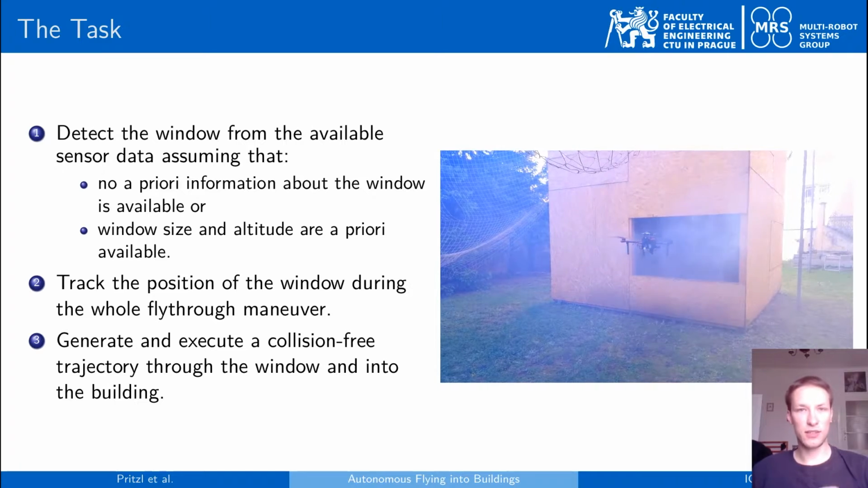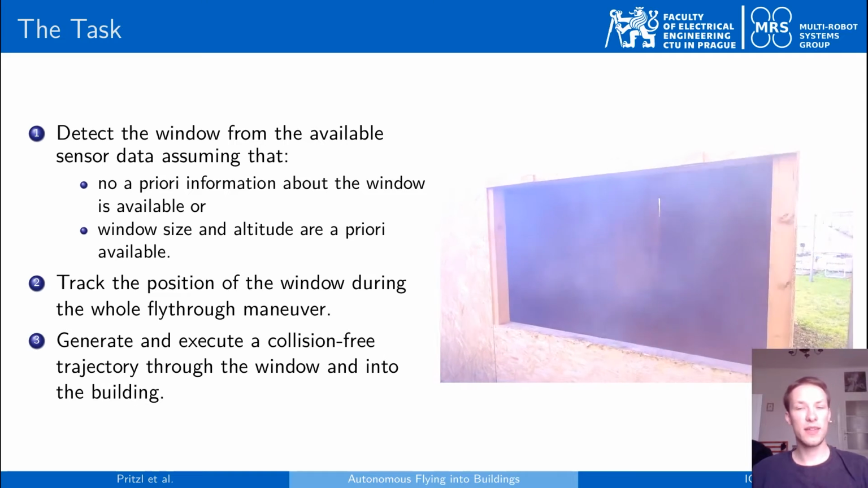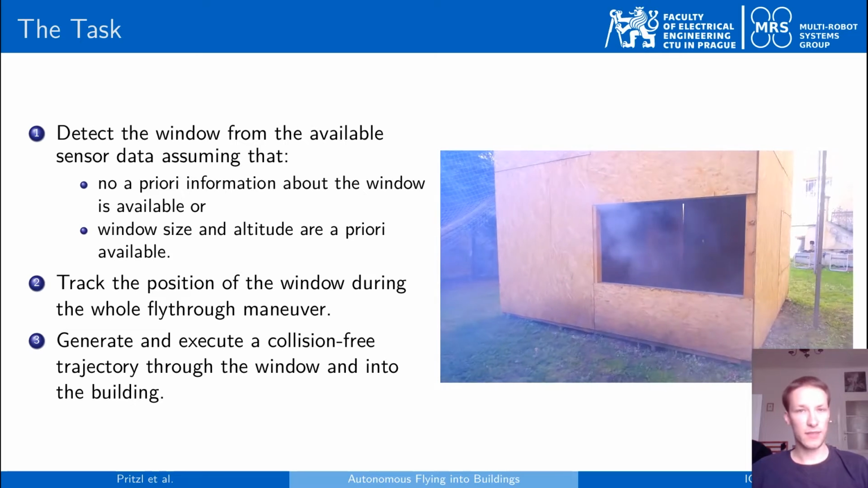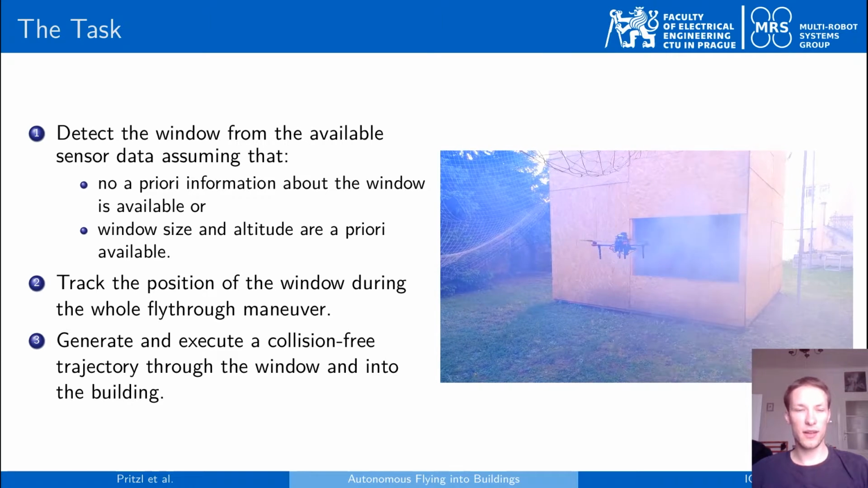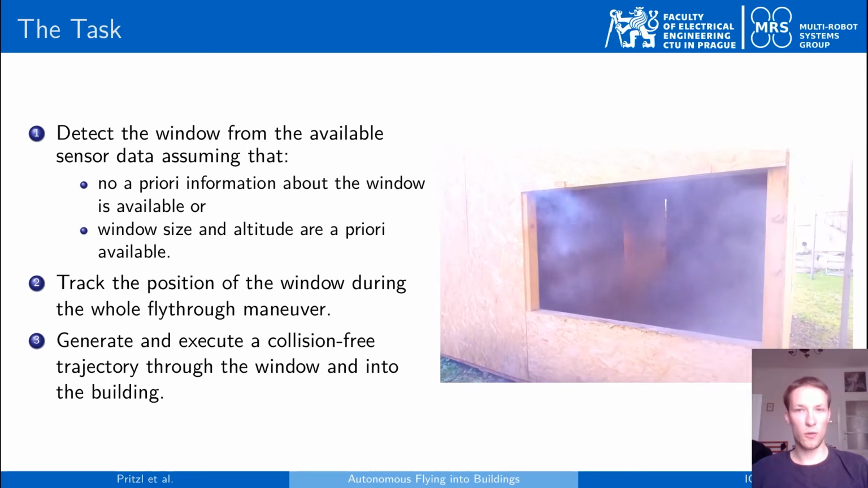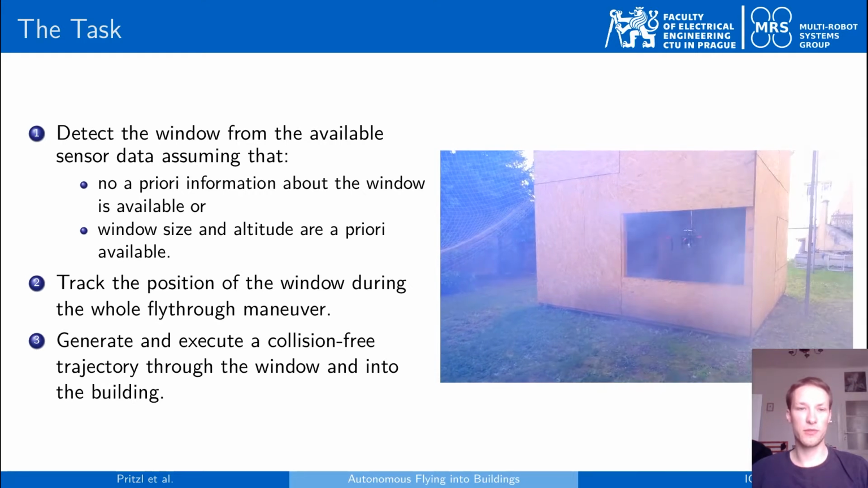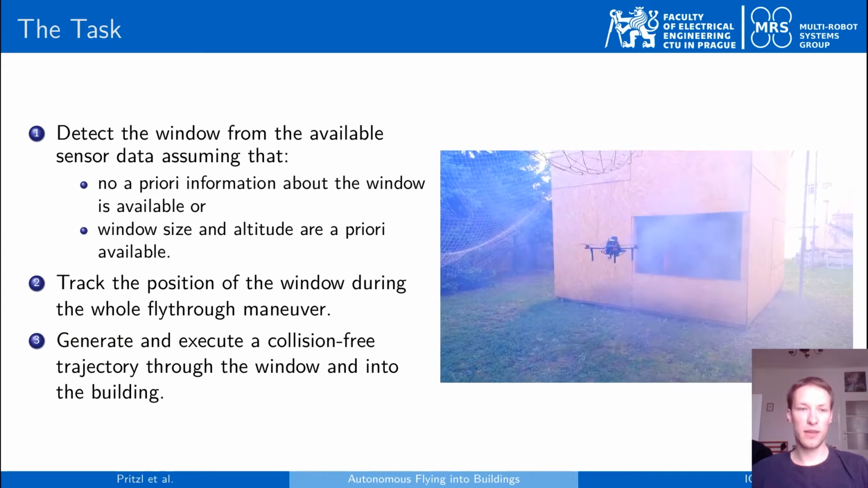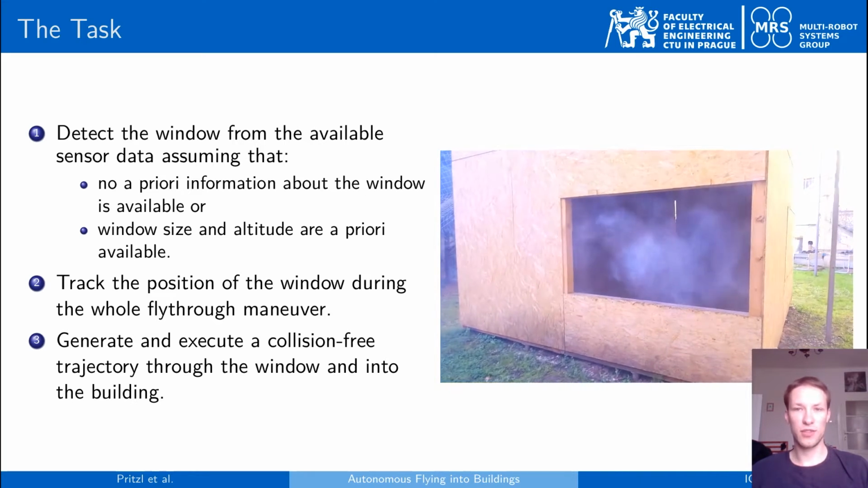We assume that all the algorithms need to be able to run completely on board the UAV, and the UAV needs to be able to perform this task completely autonomously. We assume that either no a priori information about the window is available, or a priori information about the window size and window altitude is available. Once we have the detections of the window available, we need to be able to continuously track the position of the window during the entire flight through the window. And we also need to be able to generate and actually execute a safe collision-free trajectory through the window into the building.